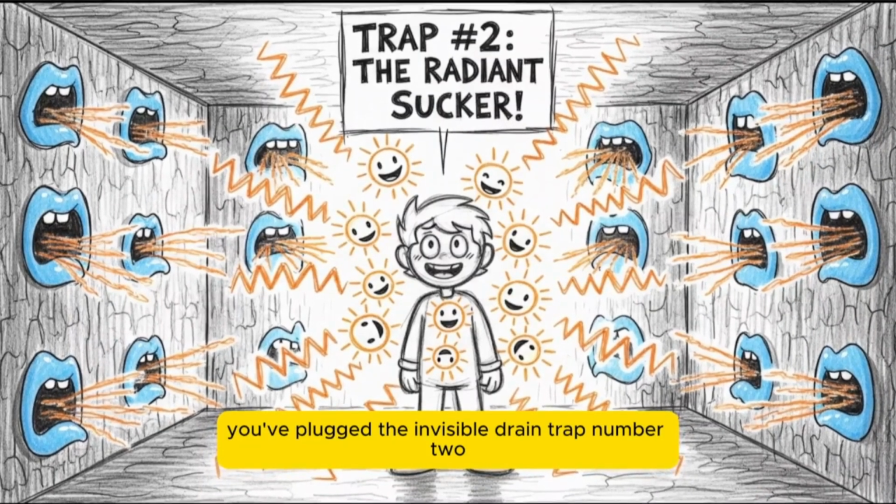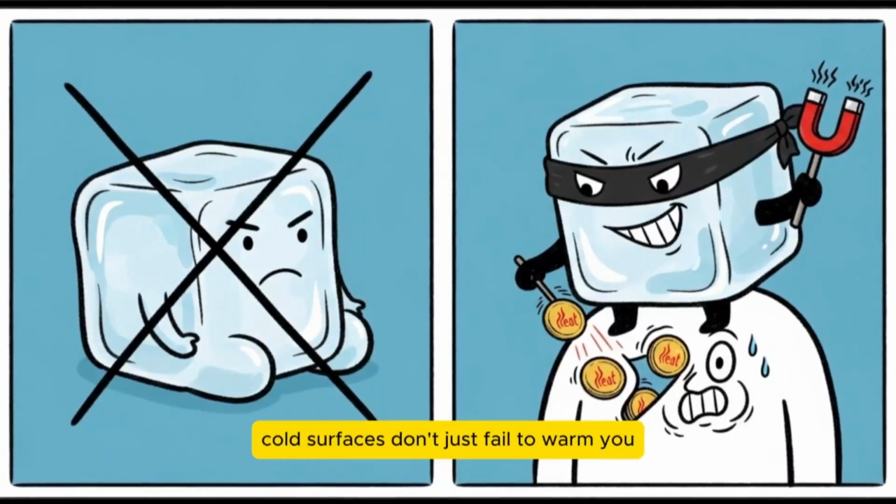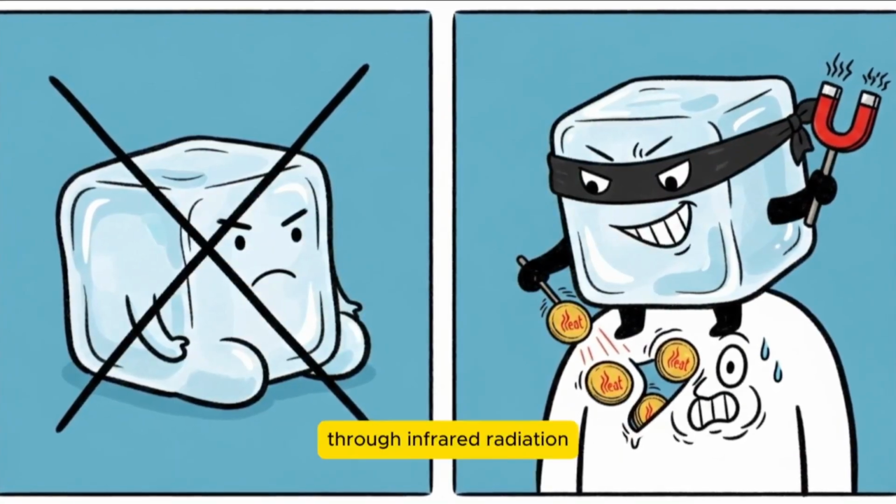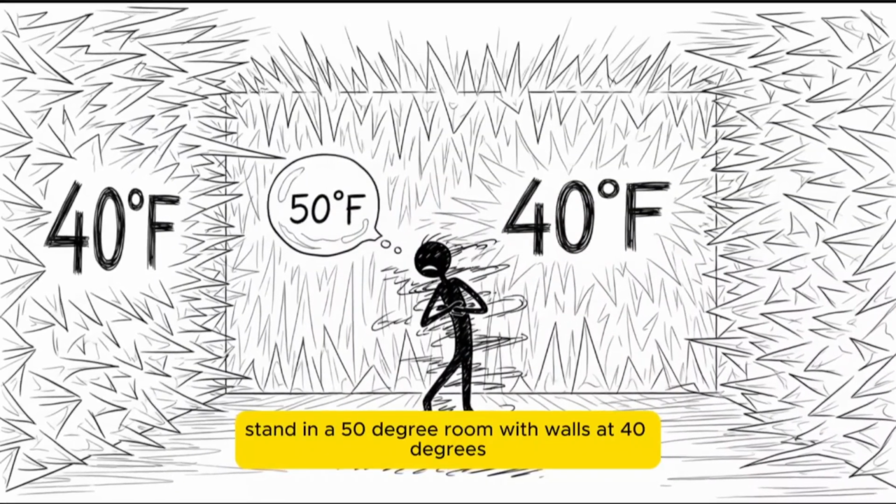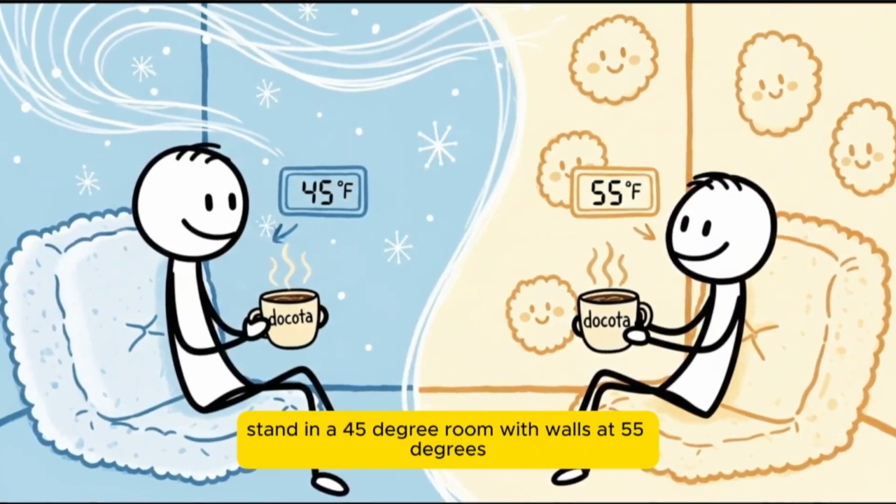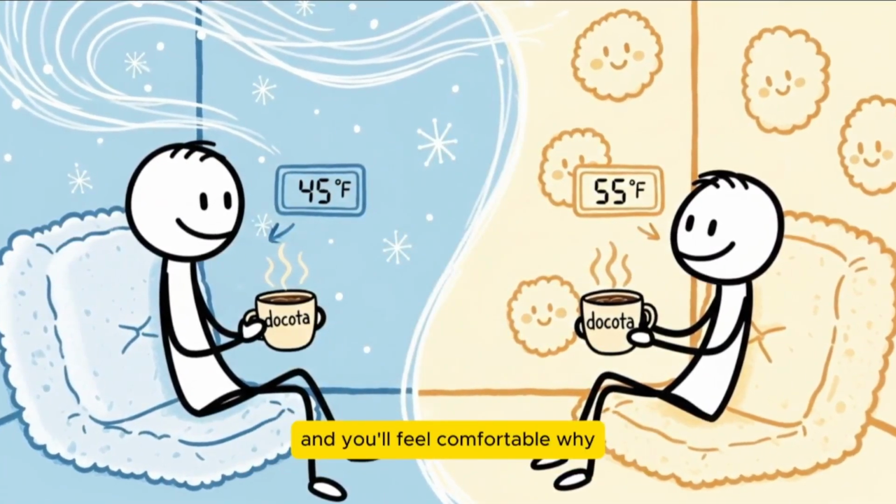Trap number 2, the radiant cold sink. Cold surfaces don't just fail to warm you, they actively steal your body heat through infrared radiation. Stand in a 50-degree room with walls at 40 degrees and you'll shiver. Stand in a 45-degree room with walls at 55 degrees, and you'll feel comfortable.